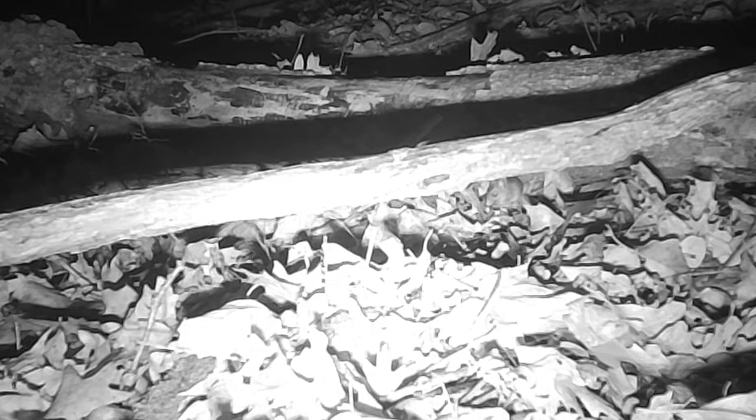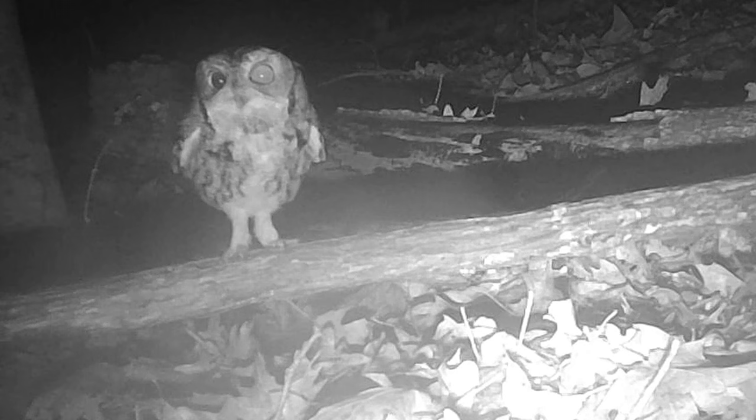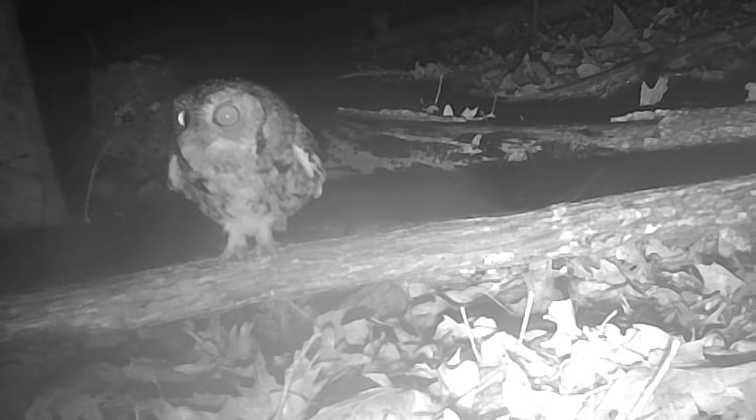And a little field mouse down here. These woods are full of these. That's what them feral cats and owls is looking for. Speaking of owls, right here is a beautiful glimpse of a little cute screech owl. But he looks like he's only got one eye working. Bless his heart. Ain't he beautiful?